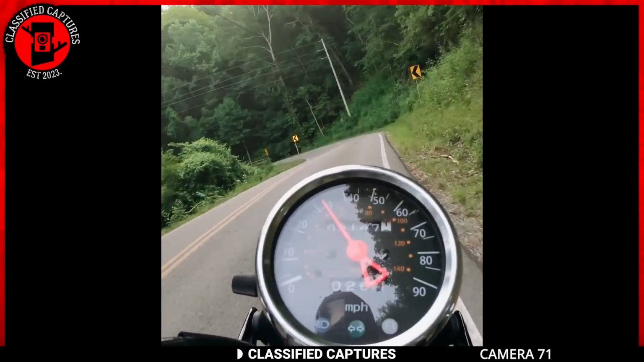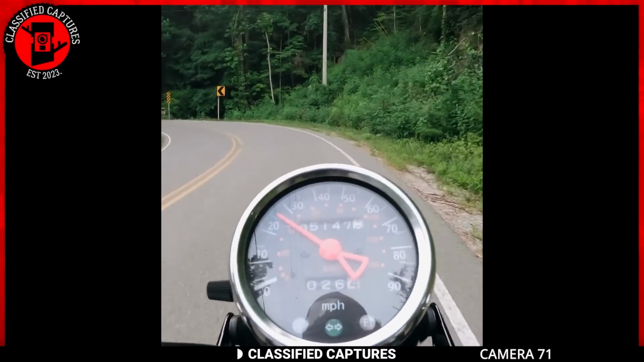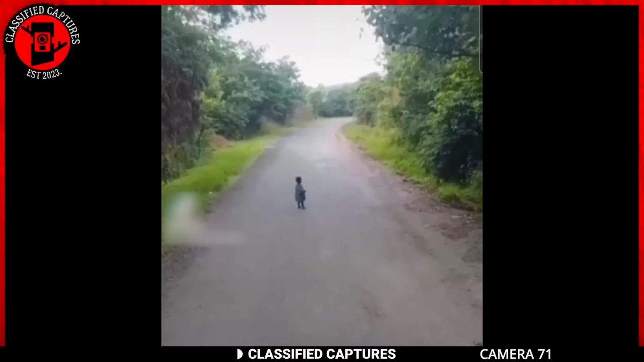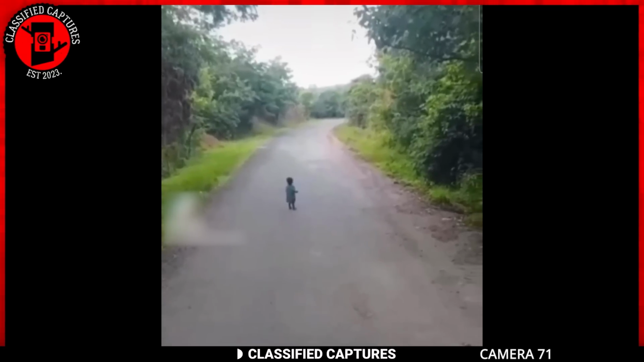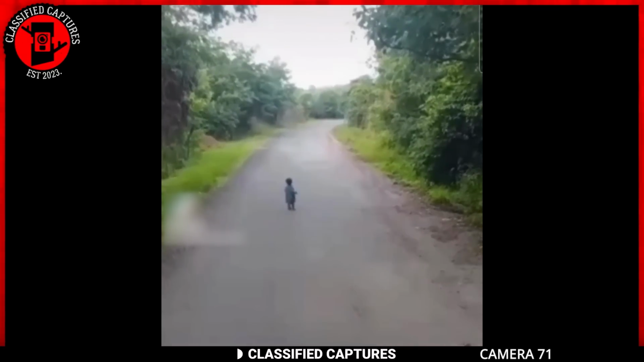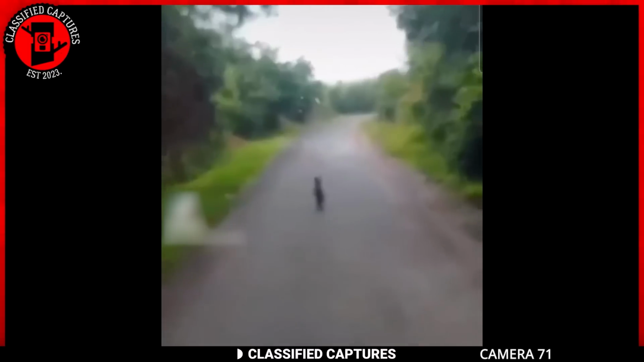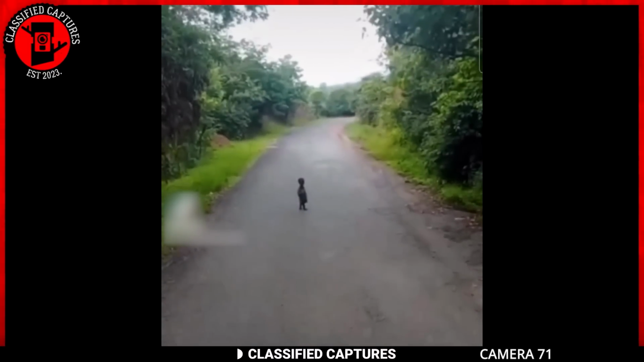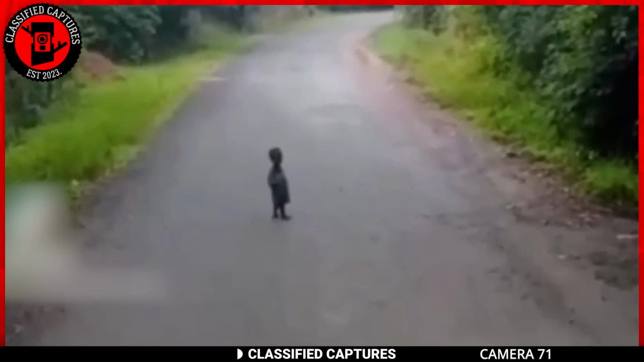Next, we have this motorcycle rider cruising through the woods, just enjoying the ride, you know. Then out of nowhere, they spot this odd little kid right smack in the middle of the path. Now, the bizarre part: there's no sign of civilization for miles. So how on earth did this kid end up in the middle of nowhere?